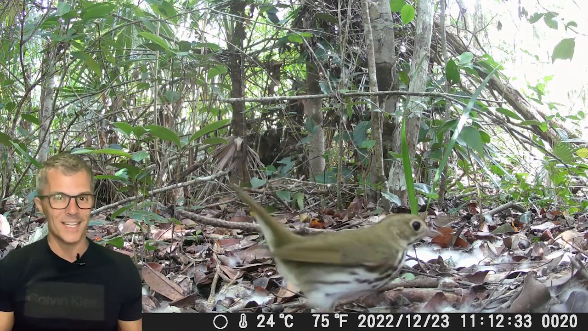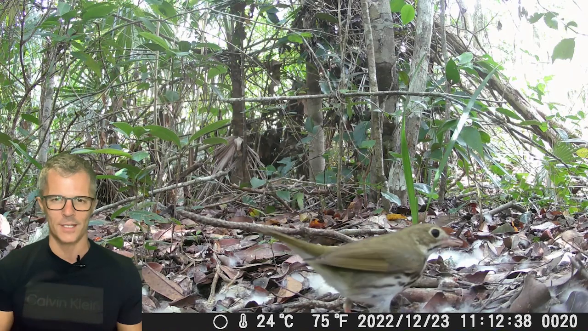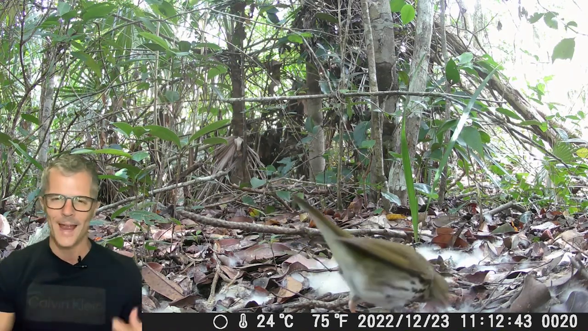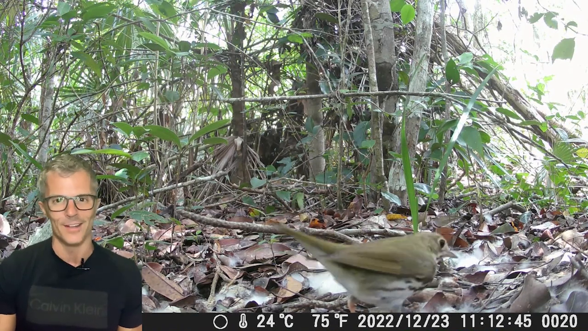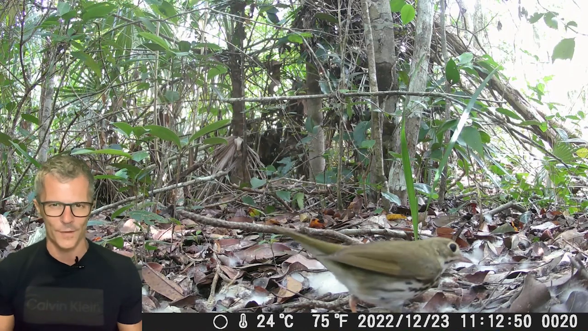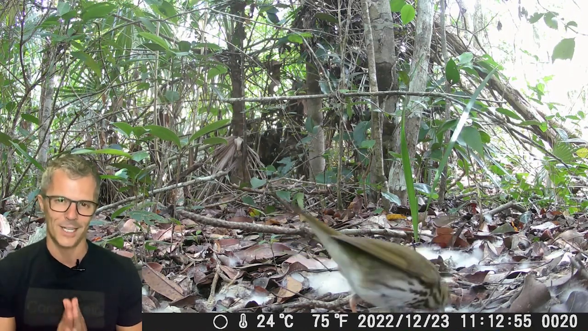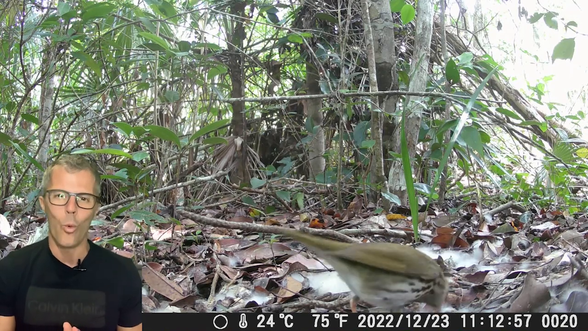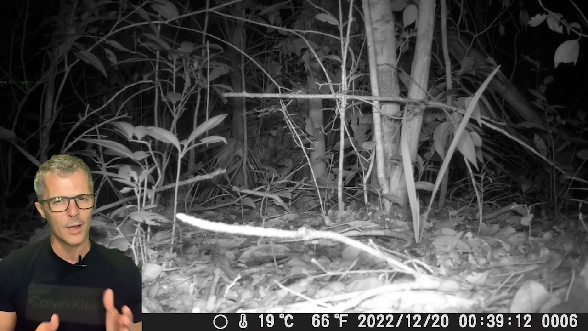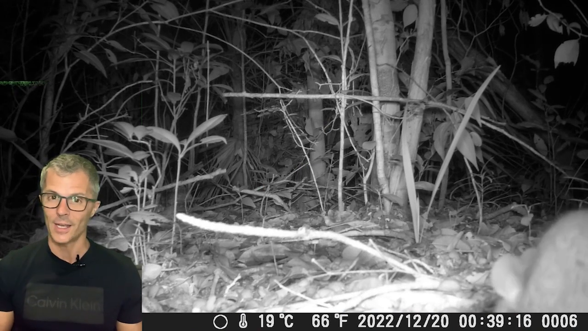Now, one of the cameras was literally on the ground up against a tree trunk. I just wanted to get a bit closer to the ground to see if it would trigger by, I don't know, any crawling creatures or smaller animals. And this little bird, well, it was the star of this camera. It literally triggered this camera over 600 times. And to go through 600 clips was a mission. And he literally starred in every clip, apart from a few. The night vision ones were pretty cool because we caught this little fella. Looks like a mouse.